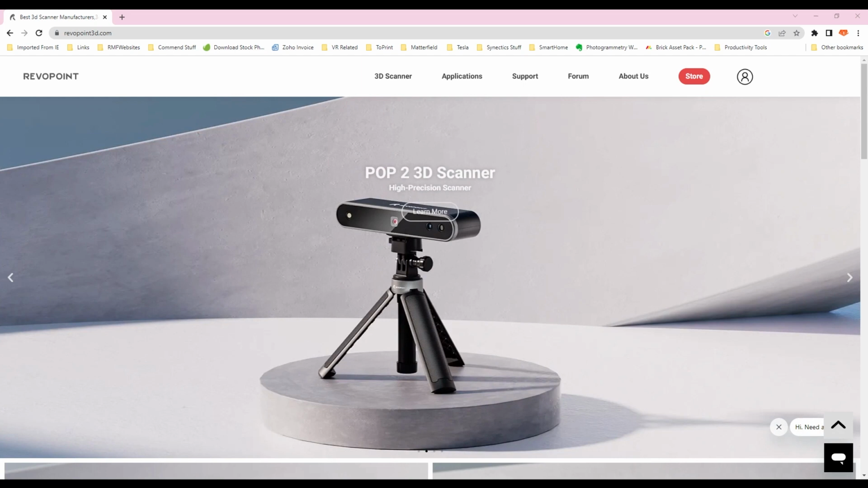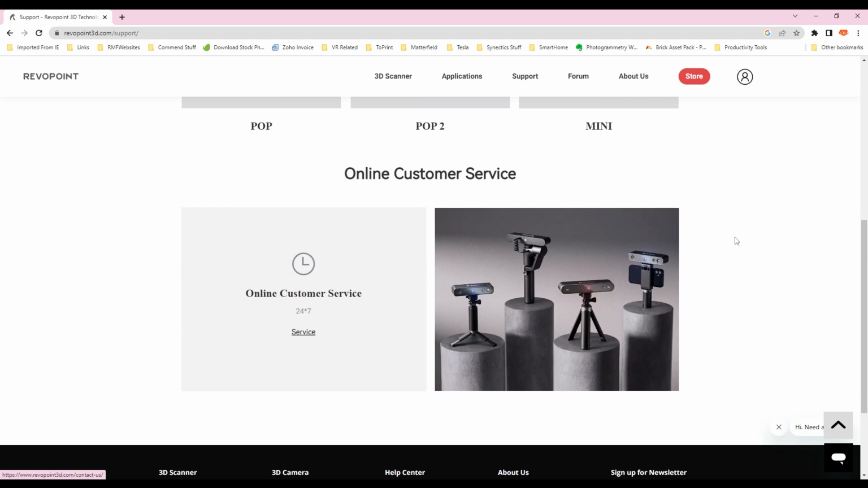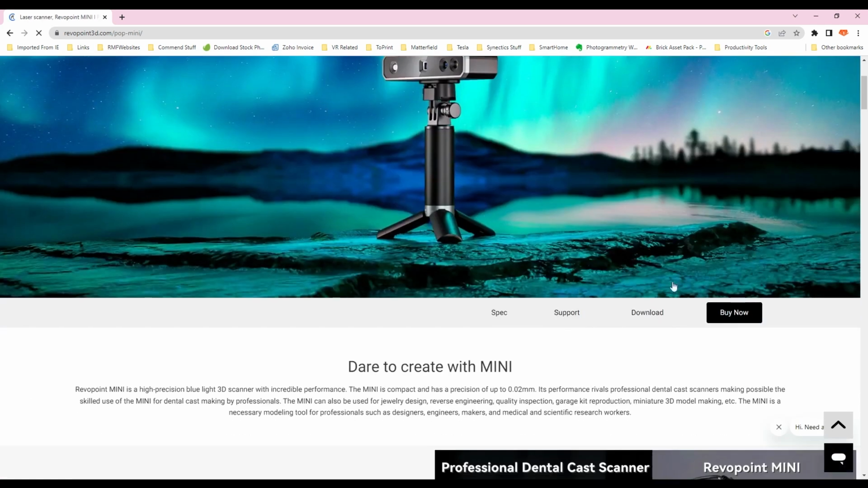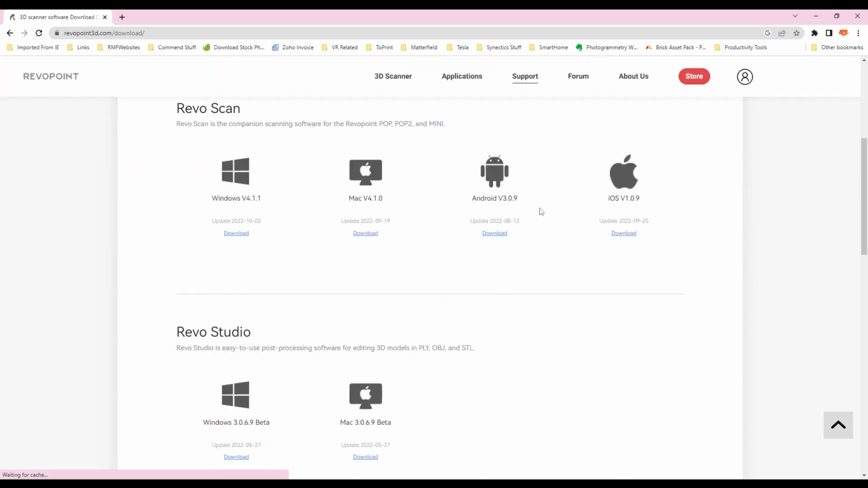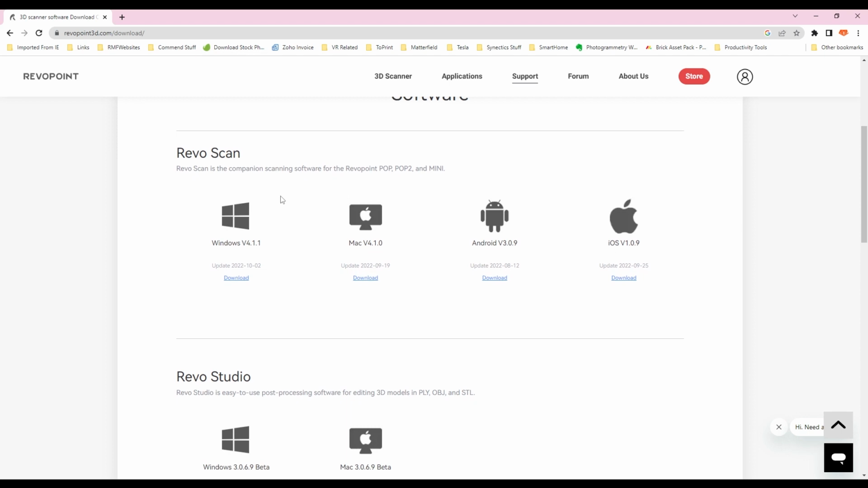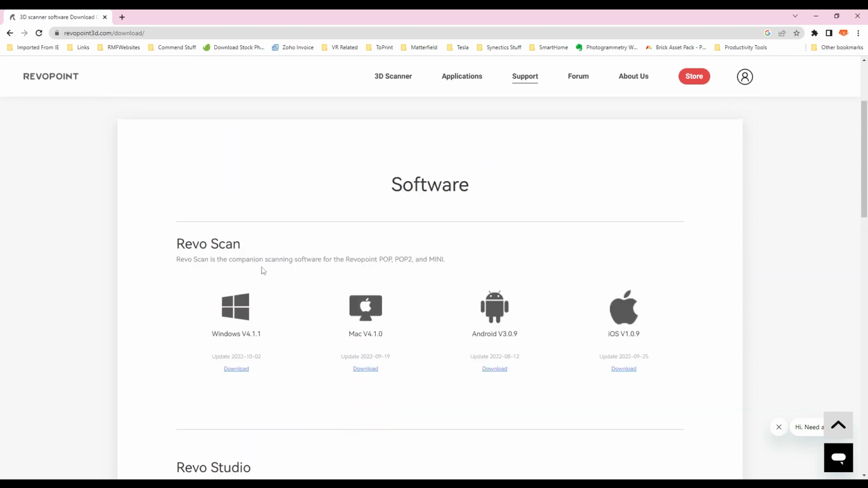Okay, you join me over here on the computer, and I am at the Revopoint website, so I'm going to go ahead and download the software. You need to go to support, and then we can choose the Mini, and then we can see download, and here we are in the download center. So we've got Revo Scan and we've got Revo Studio. Studio is for post-processing and editing the model once you've scanned it. RevoScan is the actual software used to scan in the first place.